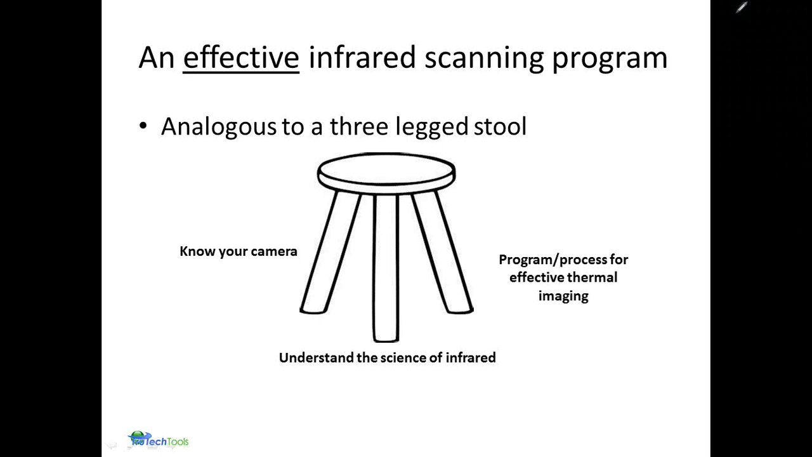Missing any one of the three legs, you're going to be not as effective as you can, and the return on your investment is going to be lacking a little bit. So considering all of these is going to be very important as you move forward. So today we're going to be touching on the science of infrared.